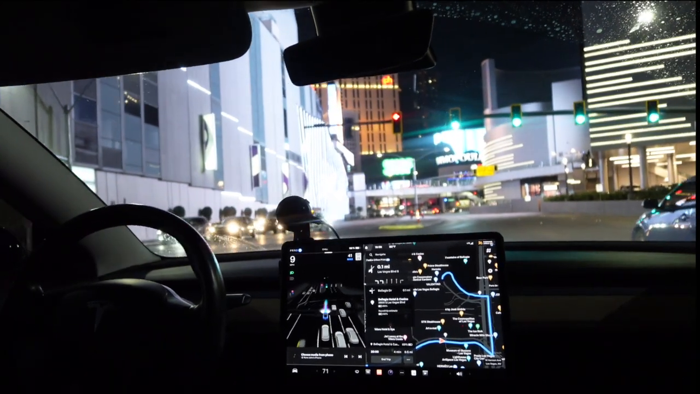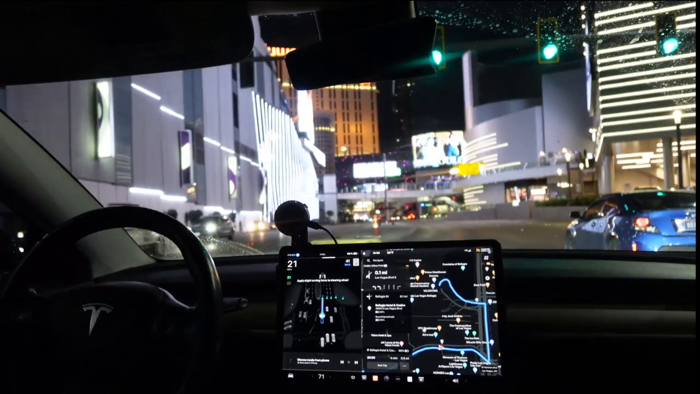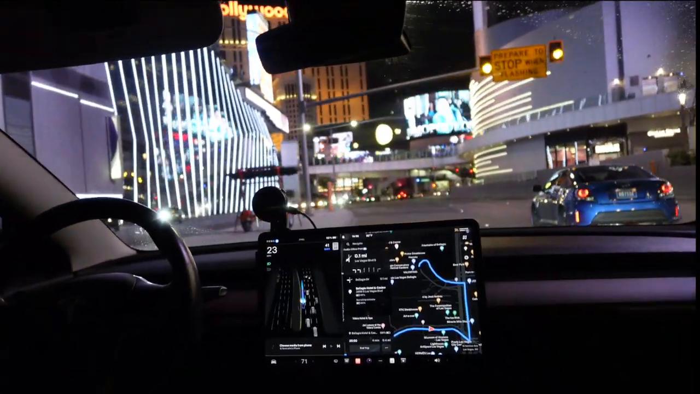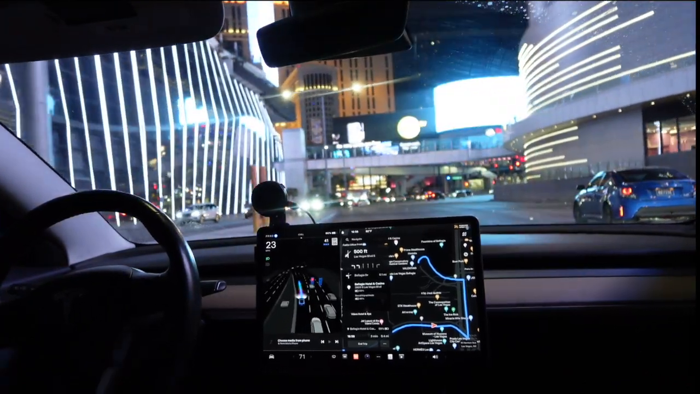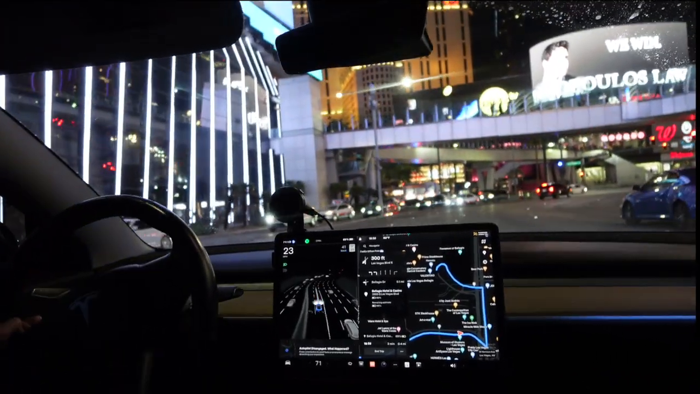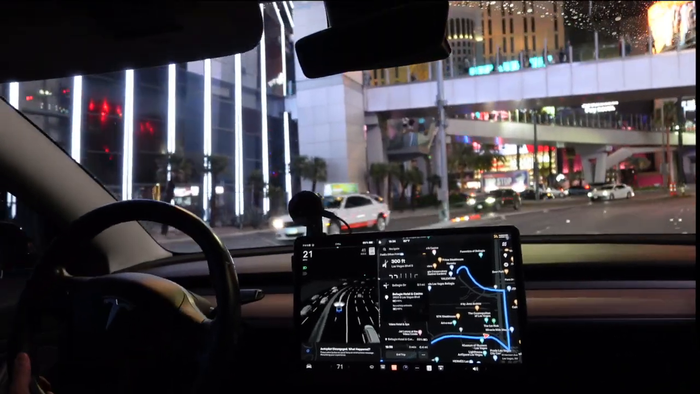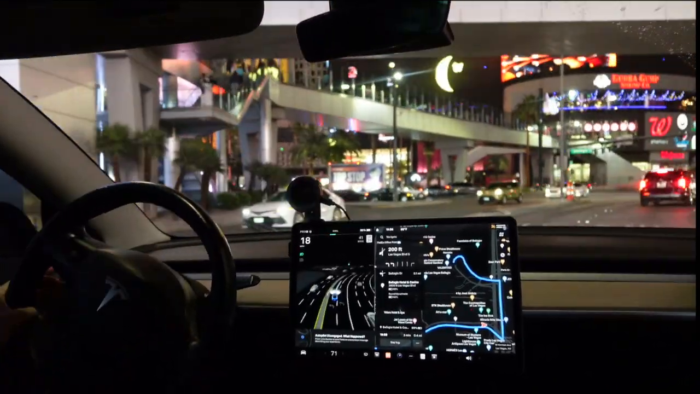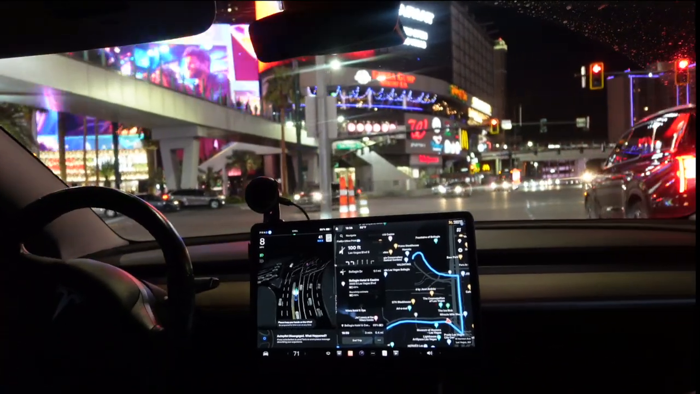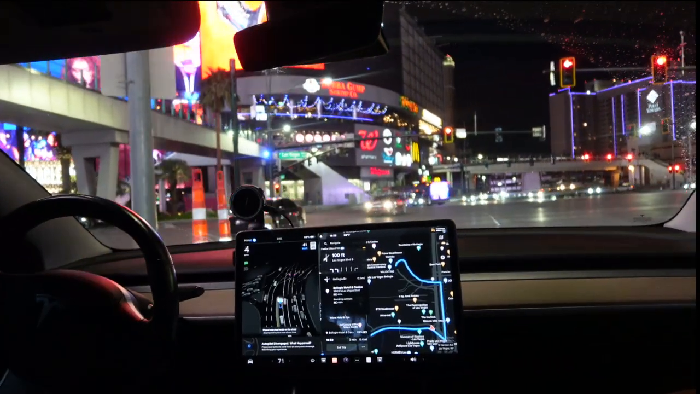I'm going to give it a little bit of gas. It didn't determine whether or not that was our green because they're so close together, so I pushed the accelerator a little to let it know, hey, you can go. It's choosing the outer left. I'm going to make it go to the inner left because it doesn't know that I'm going to be taking an immediate left over here, which I'm going to require.